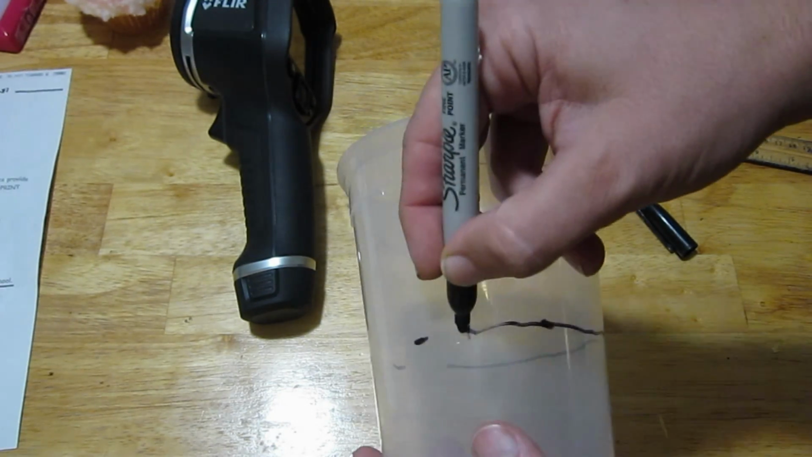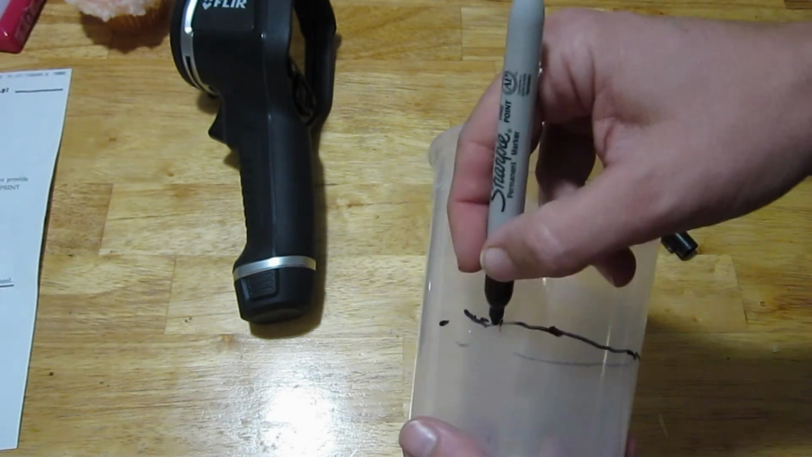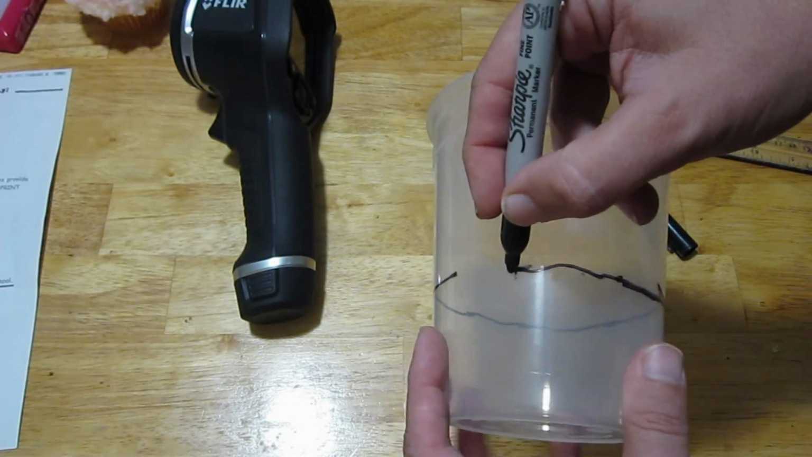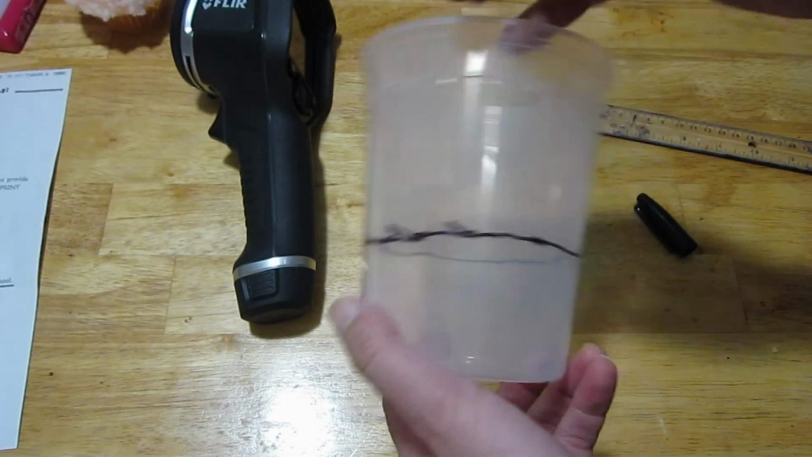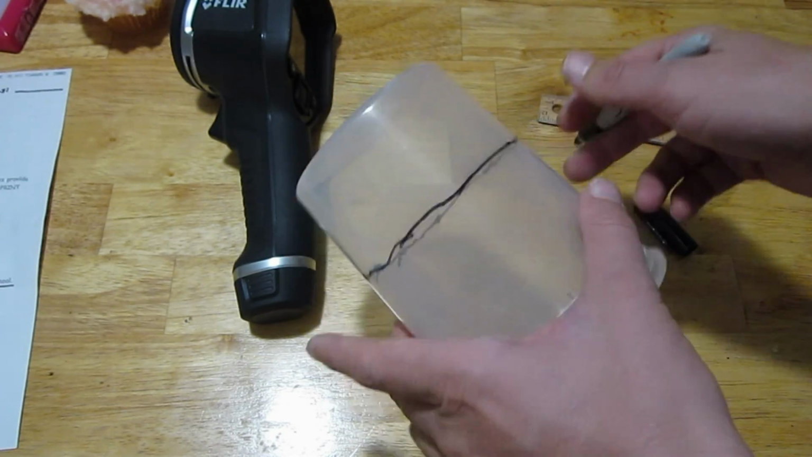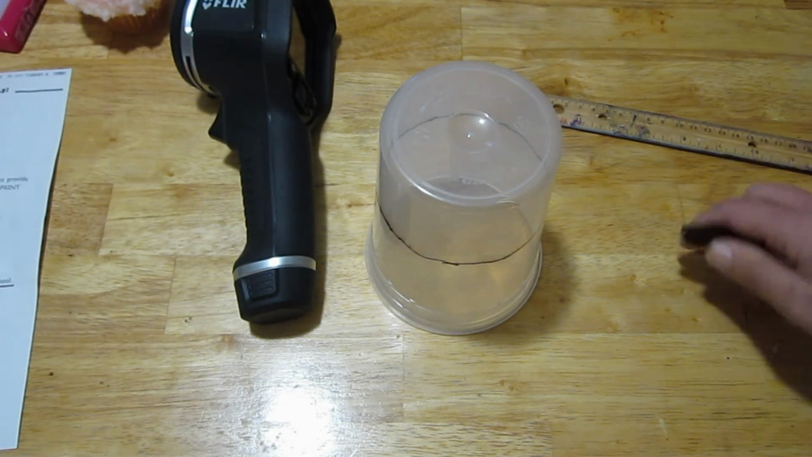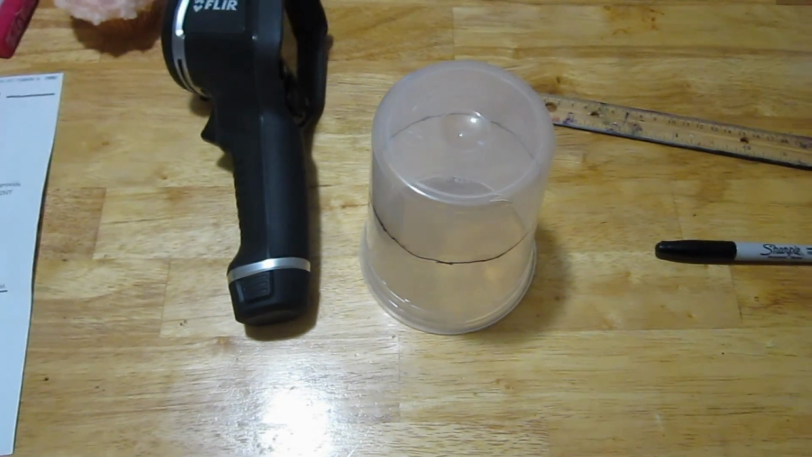Okay, I'm just looping my finger around there so it stays a constant distance. And okay, so we have a line all the way around there. Looks good. Have to find a razor blade or something. I'll try to cut that.